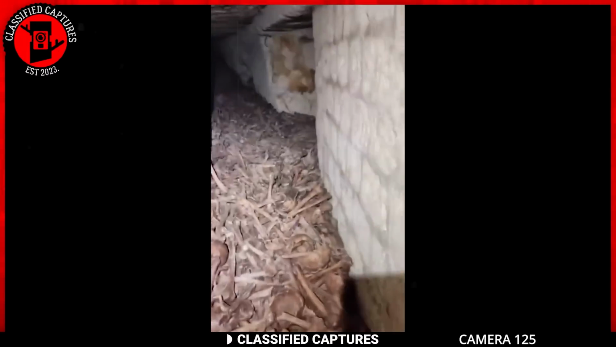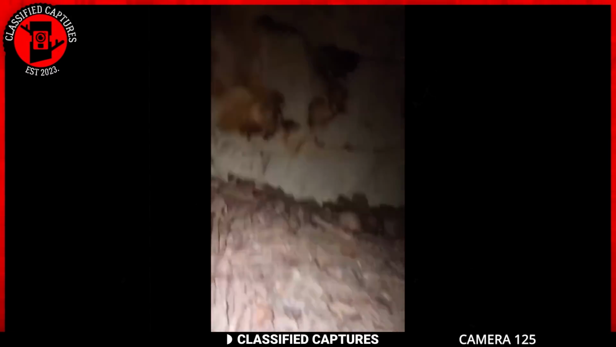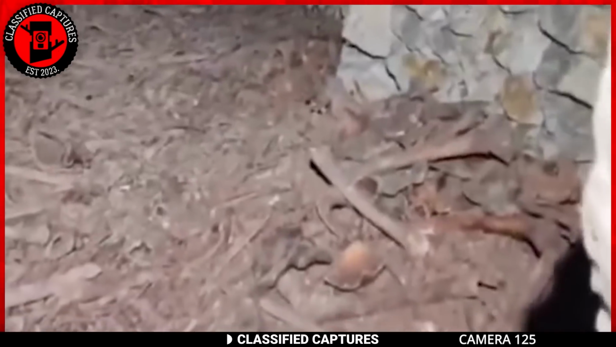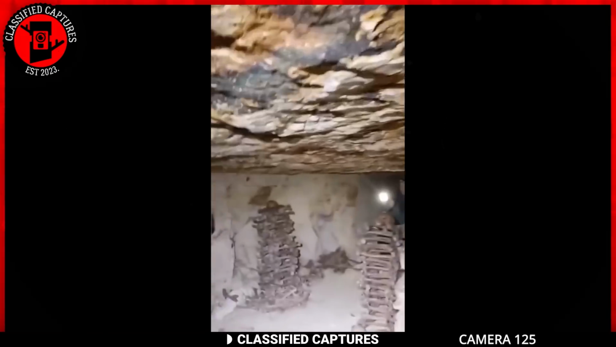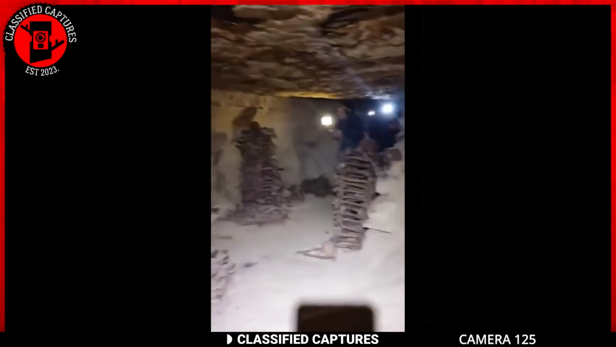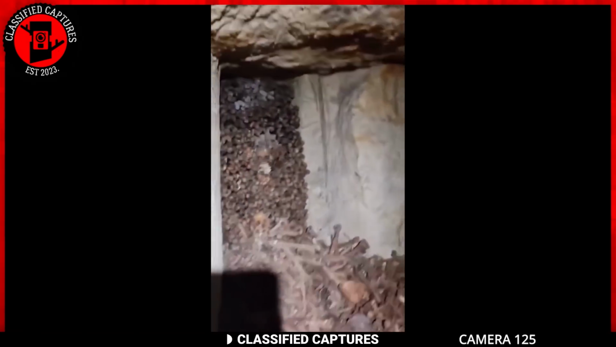Take a journey into the heart of the city, deep underground, where a network of ossuaries hold the remains of around 6 to 7 million people. The footage shows an eerie scene of human skeletons arranged in a meticulous pattern. Back in the 18th century, these catacombs were made to keep the remains of the dead because there was not enough space for burial grounds.